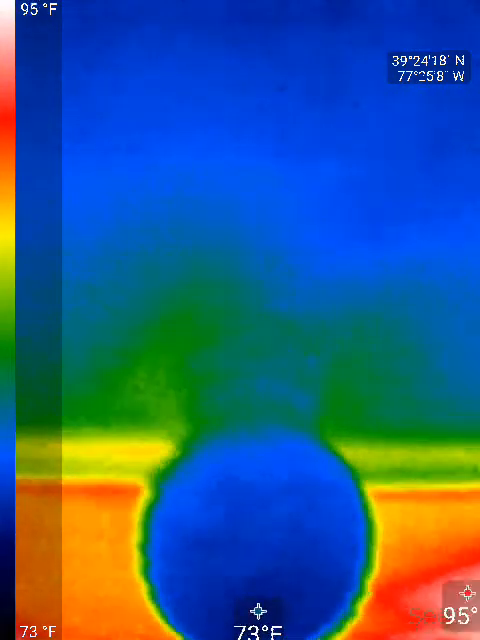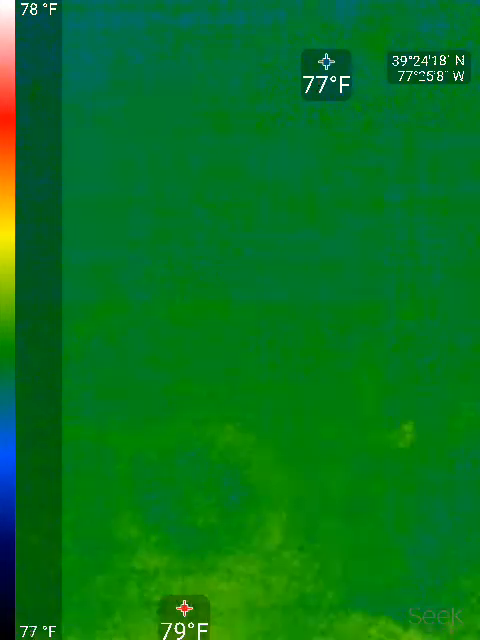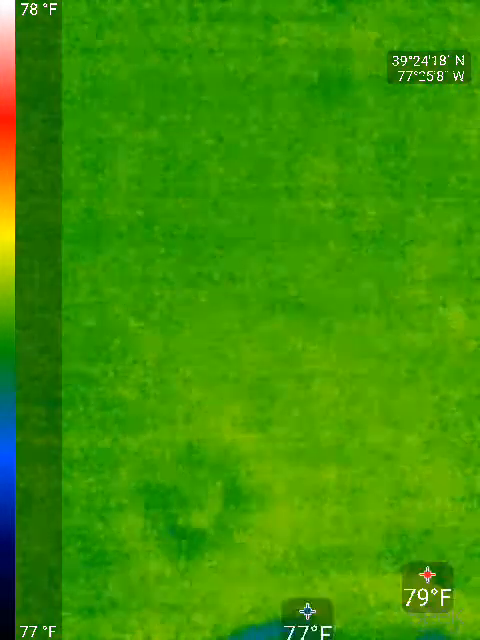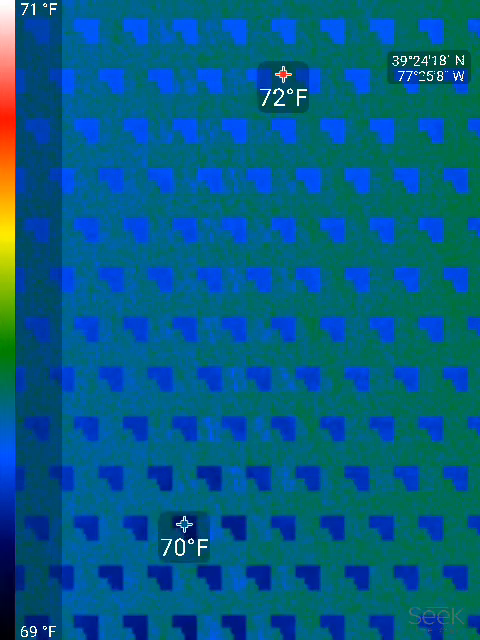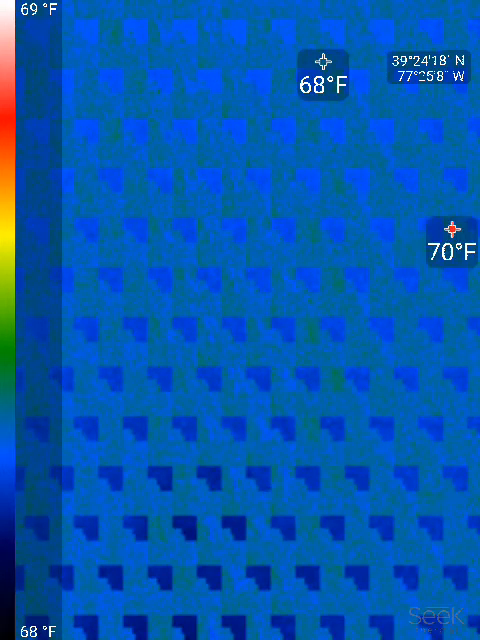You can see the light right next to it. Let's see if I can get it. So we're looking 75 to 80 degrees on the ceiling right next to it. So that's a major way that we're getting heat into the room. It is at the ceiling, so it's not going to be as much.